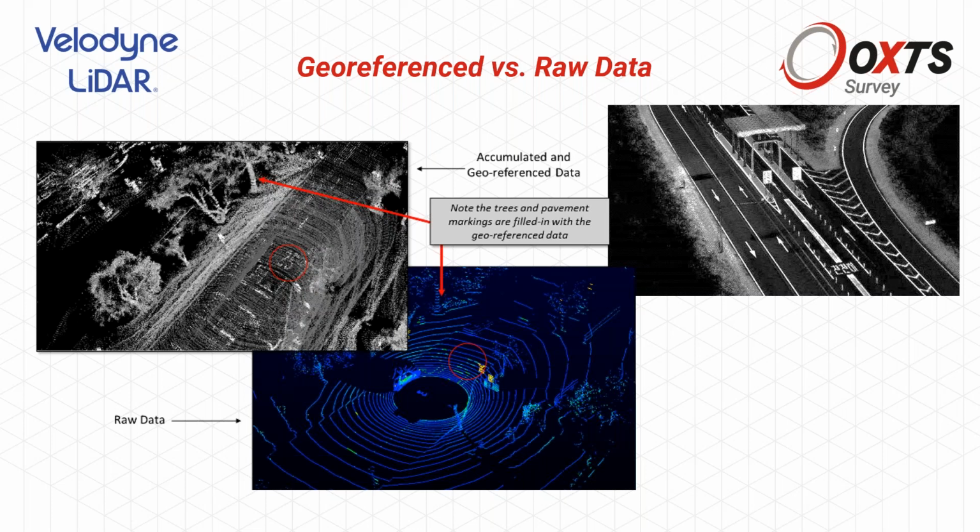So it's pretty clear when you look at the difference between the raw data, what you get from a LiDAR sensor as the constant output that you see here marked in the blue lines, and if we compare it to the accumulated georeferenced data, for instance, that you see here in the upper left part of the examples.